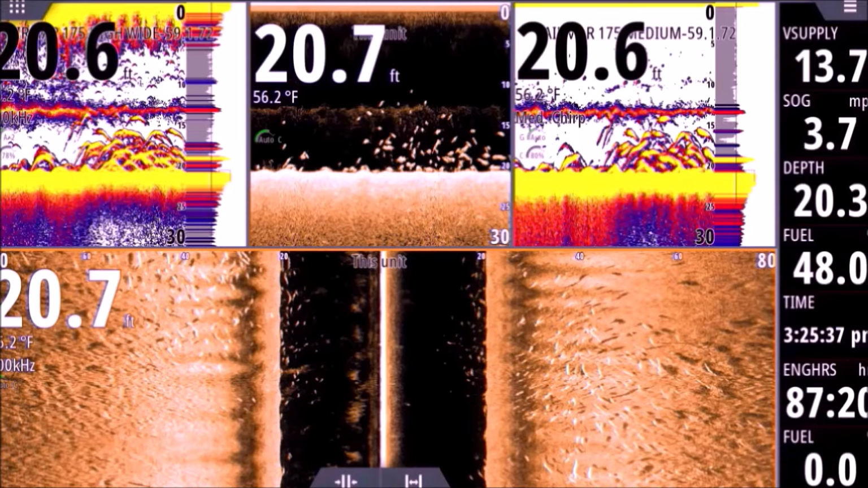It's just because of the characteristics of my chirp transducers. I've tested lots and lots of them for Airmar, and I find that in less than 30 feet of water, I get better results with a fixed frequency. I just get a little more separation there. Now, I don't want this to be confusing where guys say, oh, well, I only fish in 30 feet of water, so I don't need a chirp transducer because I'm always using fixed frequency anyway. No, I don't want that to be misleading.